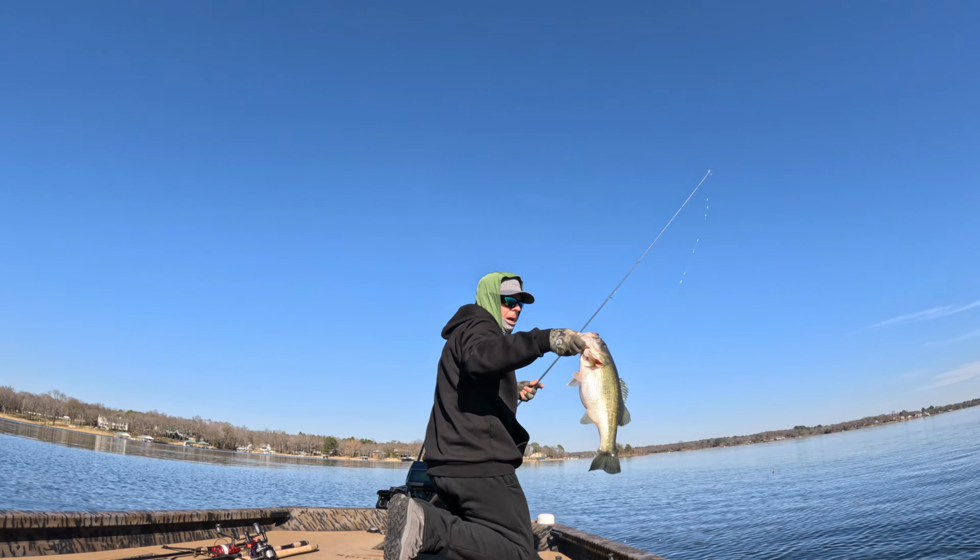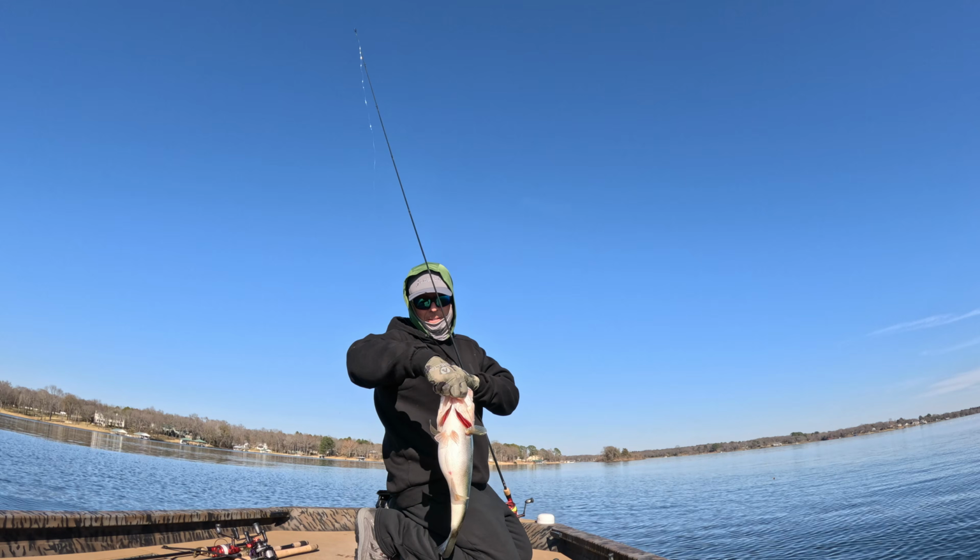Nice pre-spawn fish right there. Let me talk about the gear really quickly, and then we'll dive right back into the catches.